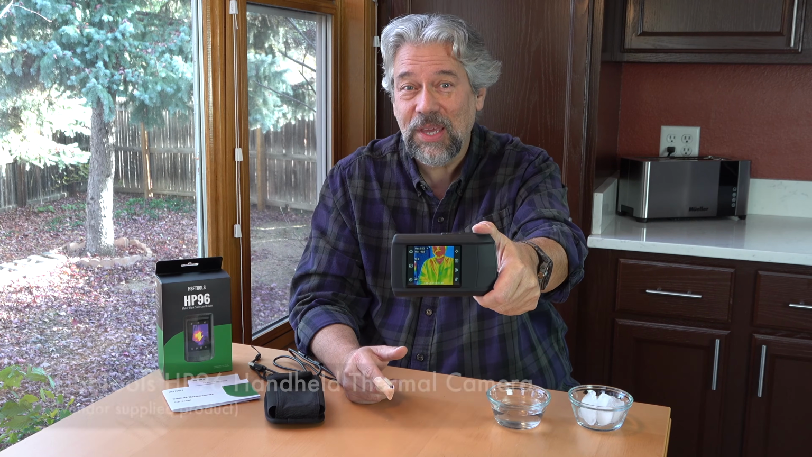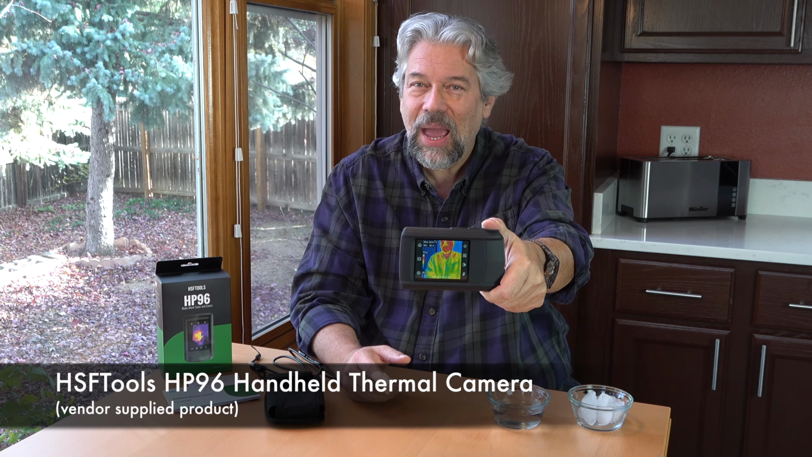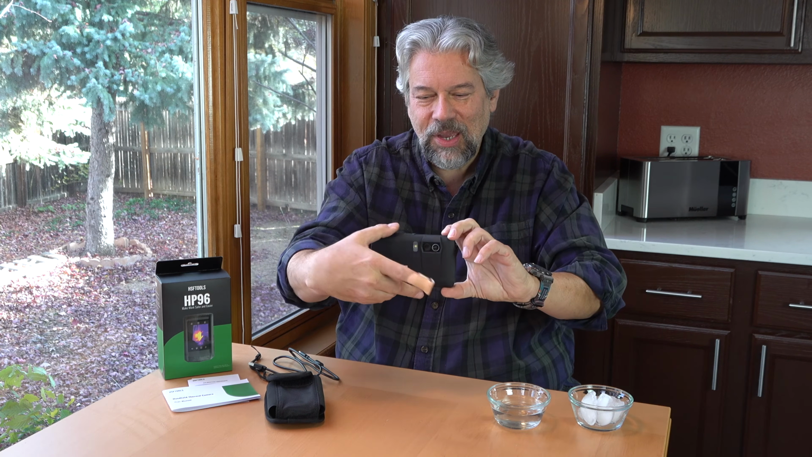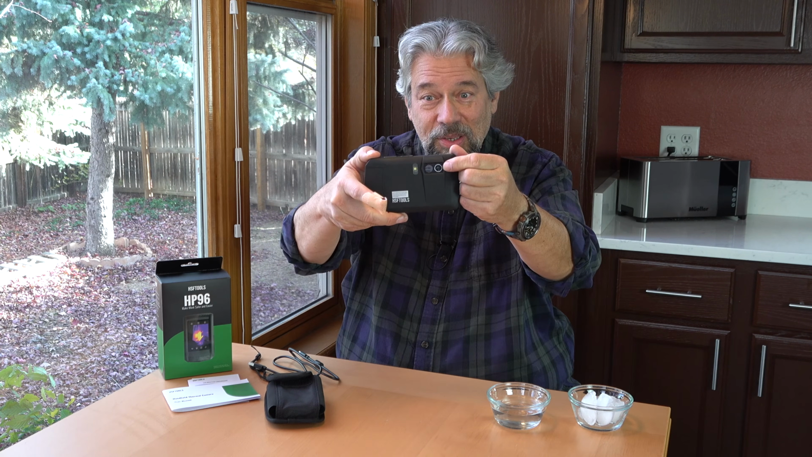Dave Taylor here, and I'm checking out this. This is the HSFTools HP96 handheld thermal camera. And as you can see on the screen, it actually is producing thermal images. So it's understanding all of the temperatures that it's seeing. It is essentially a tiny camera. So you can see that there's a lens here, and then there's the display screen, and this is a touch screen. So it's pretty slick.